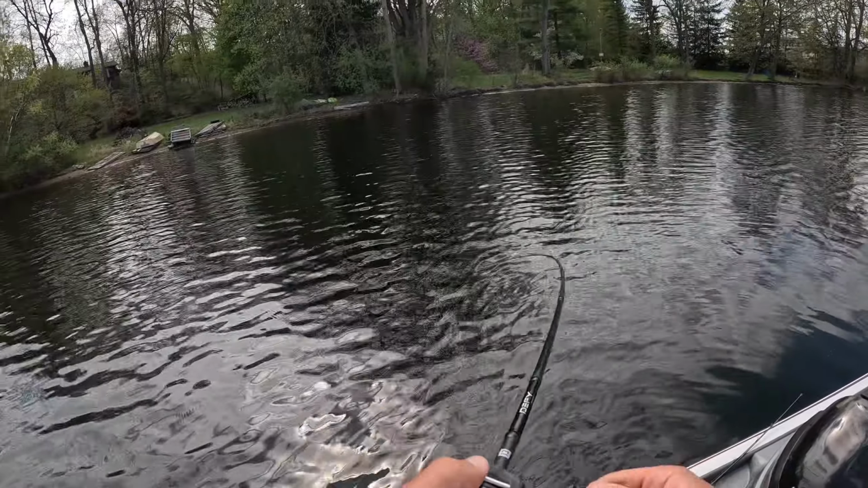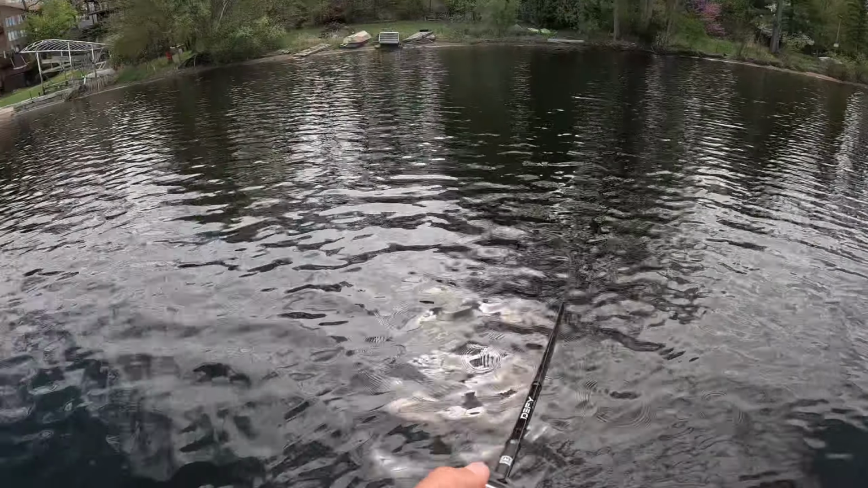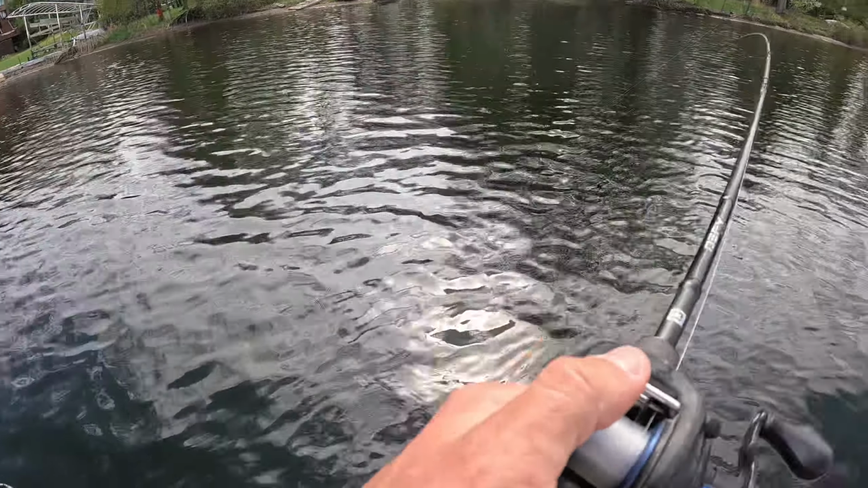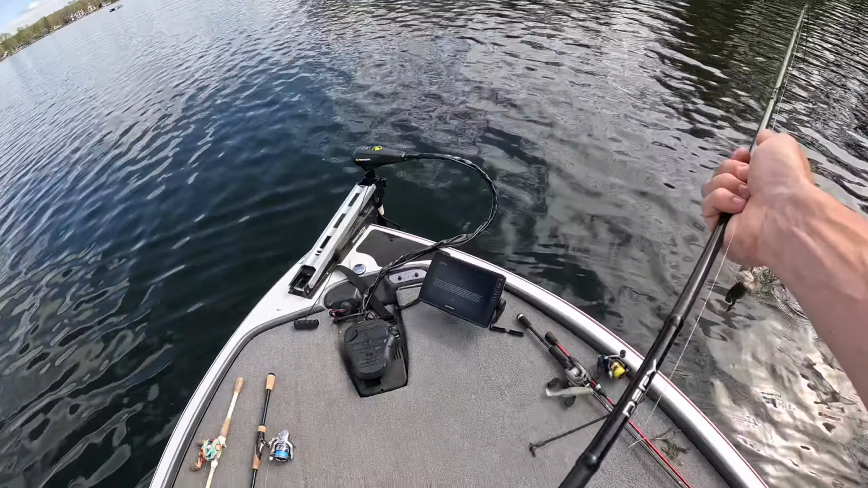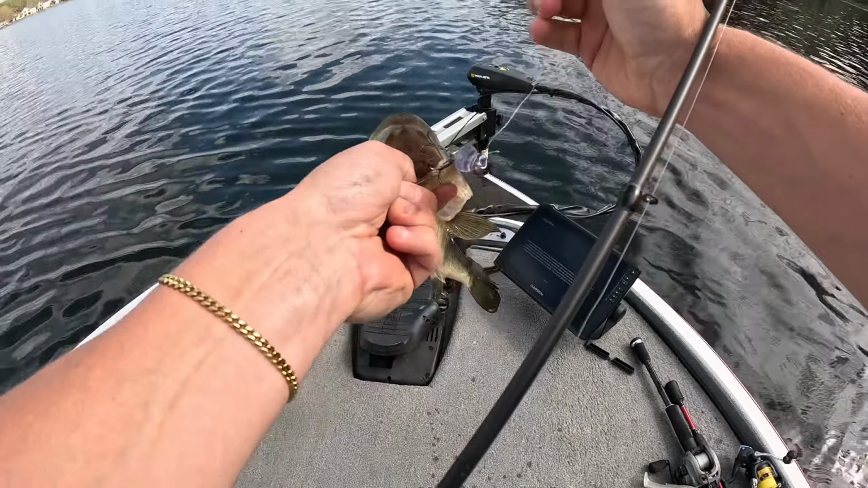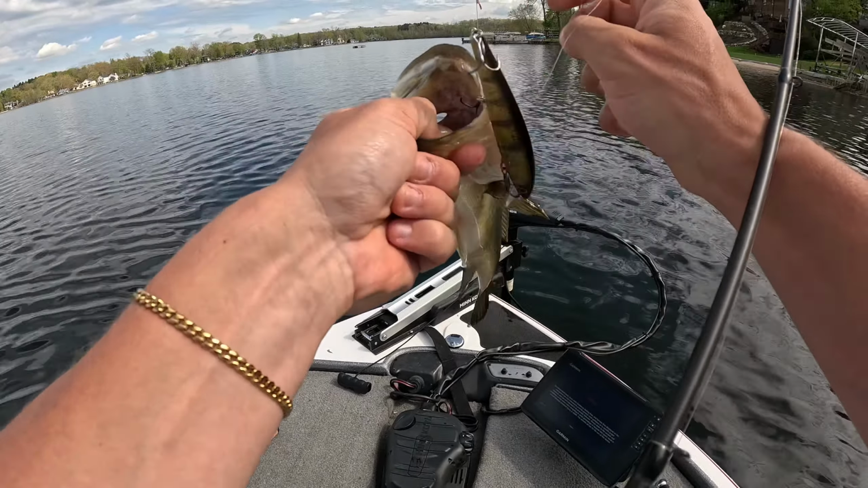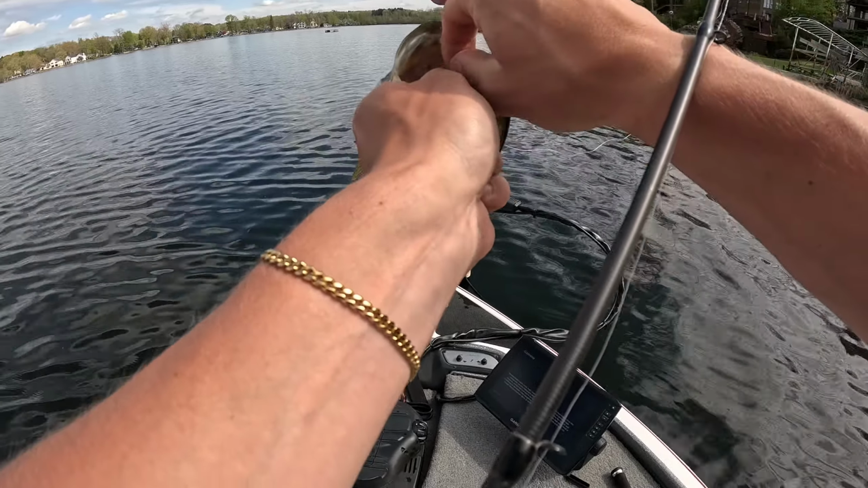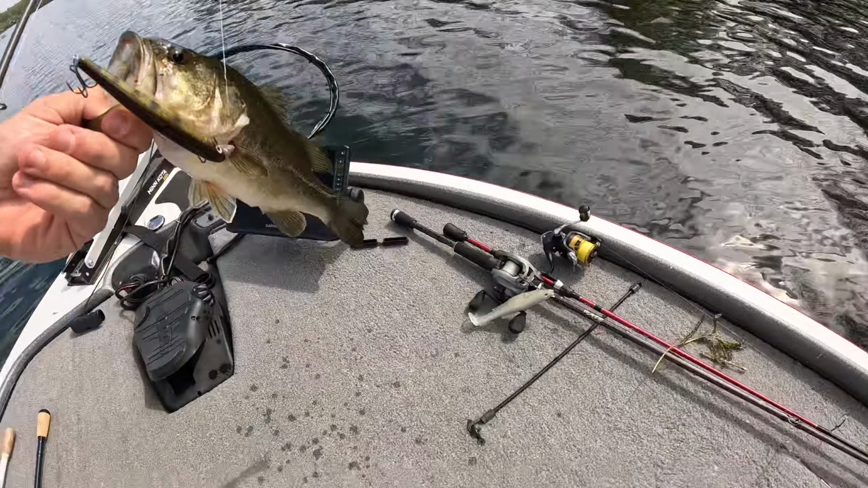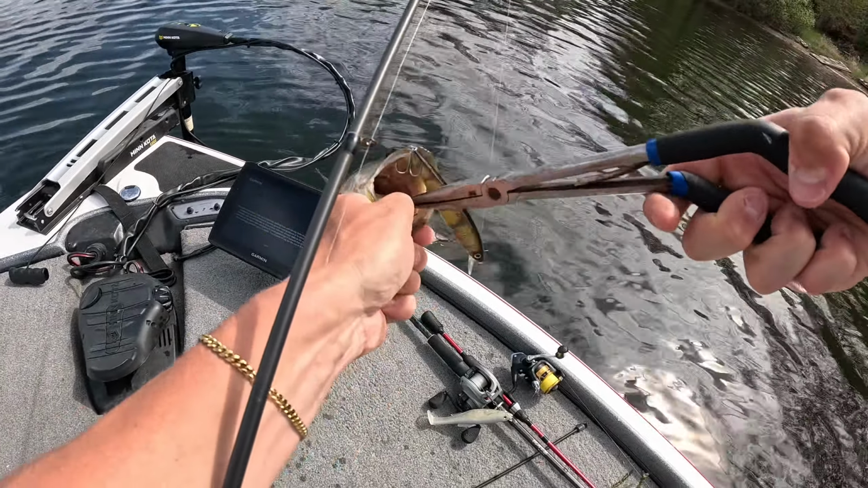Got him on the jerkbait. Man, he smoked that. This has got to be a pike. No, it's a bass. Okay, way smaller than I thought too, but dang, it's been a hot second since we landed that one monster pike. But we're finally back onto the board now with a little bit of a jerkbait bass.